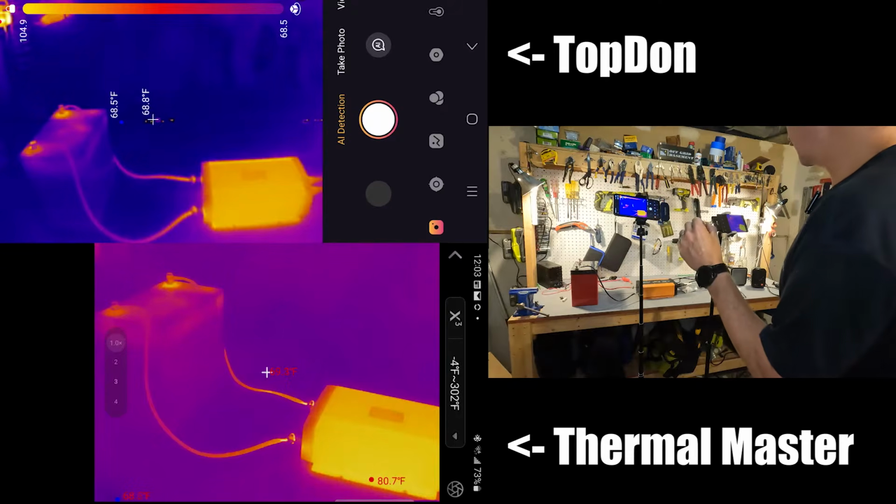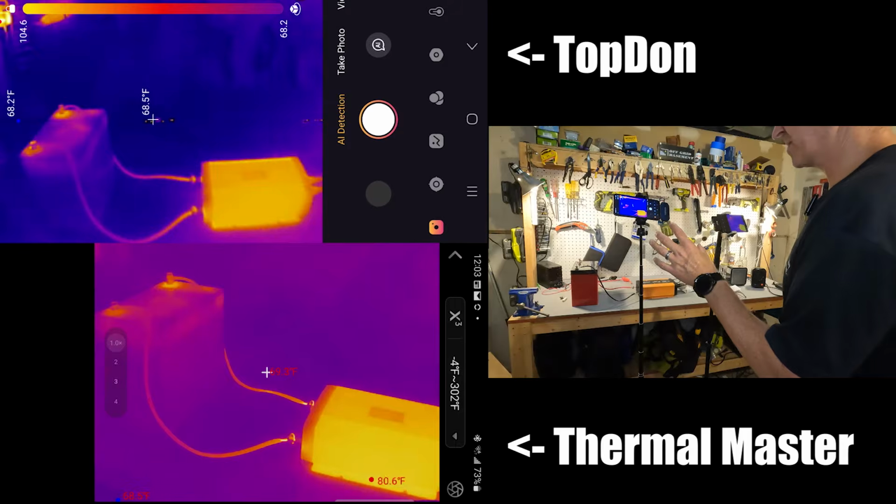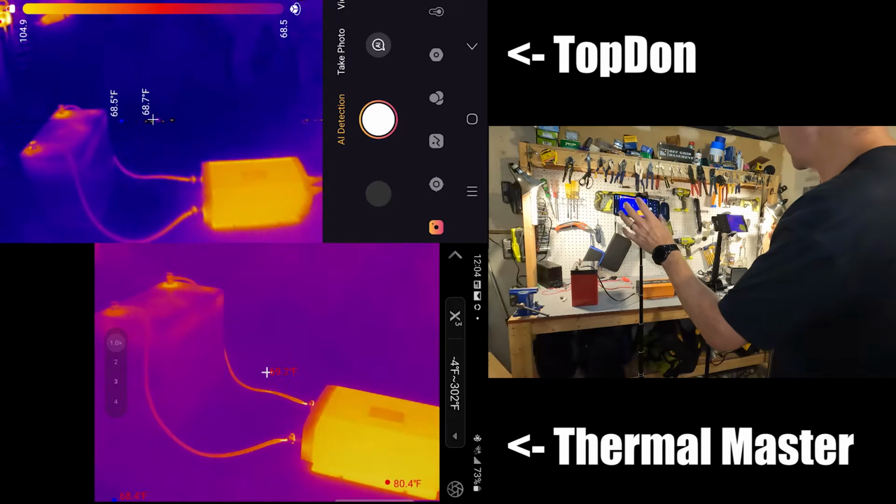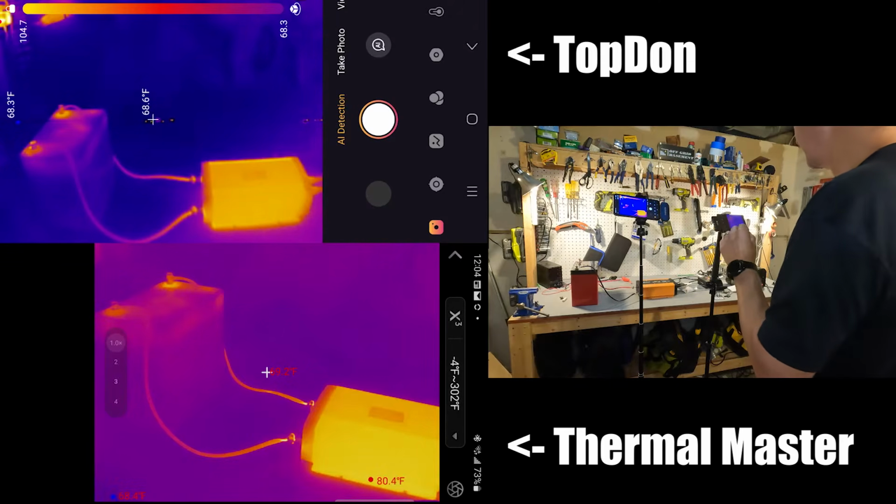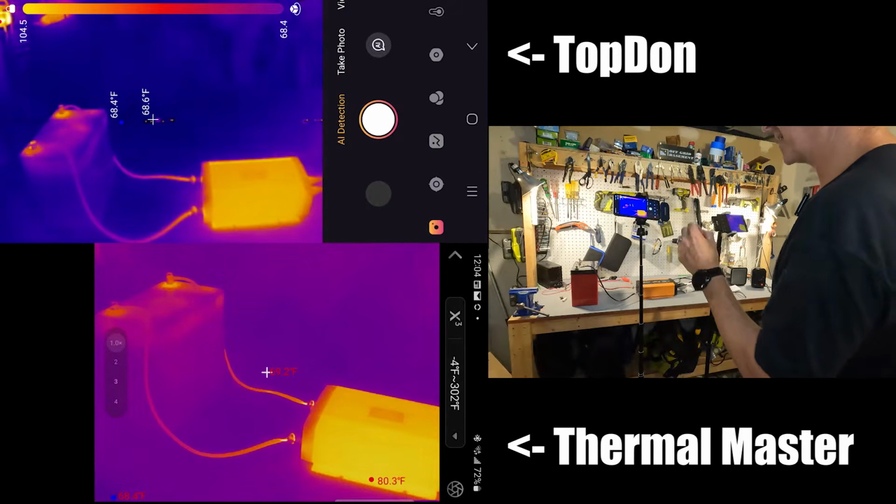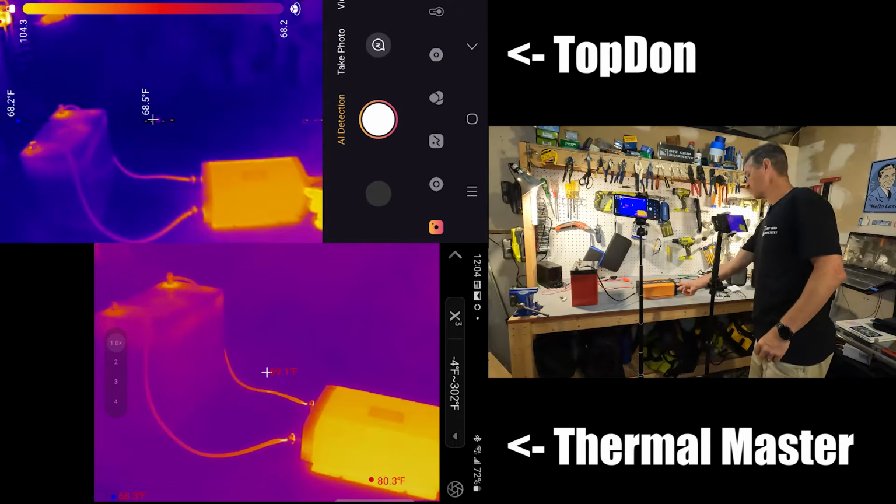And when it comes to the ThermoMaster, the lines are really sharp. I mean, you can look at the battery terminals and with the TopDon it's just kind of fuzzy. The wiring is a bit fuzzy, but with the ThermoMaster, it's a really sharp image, which is very nice.